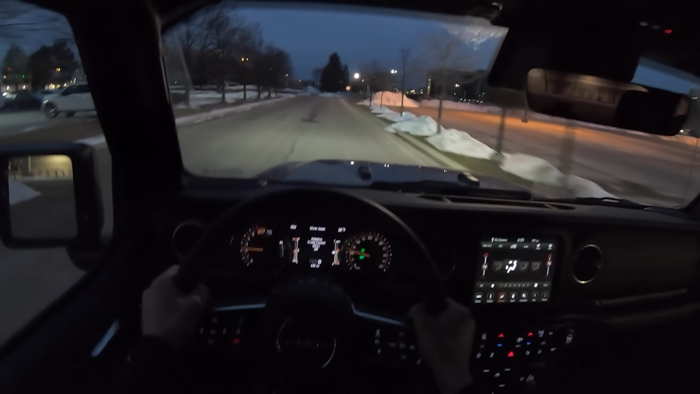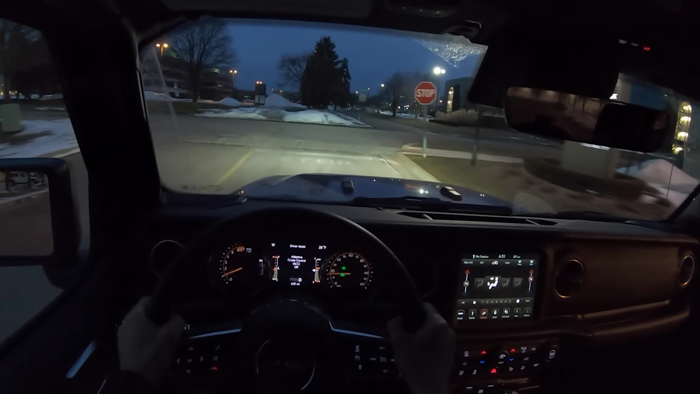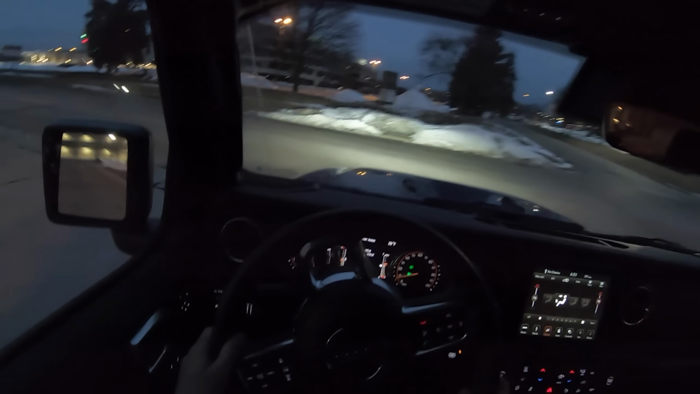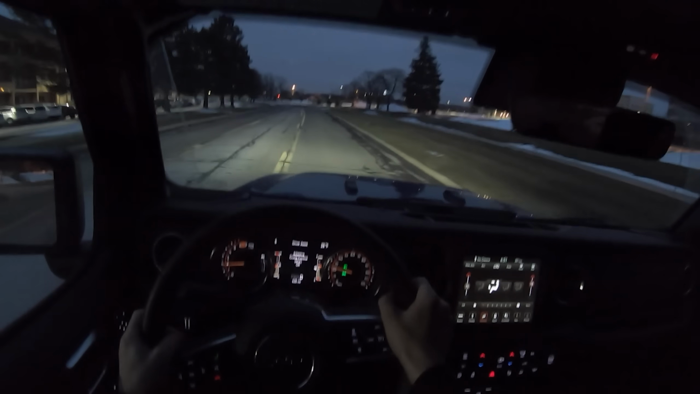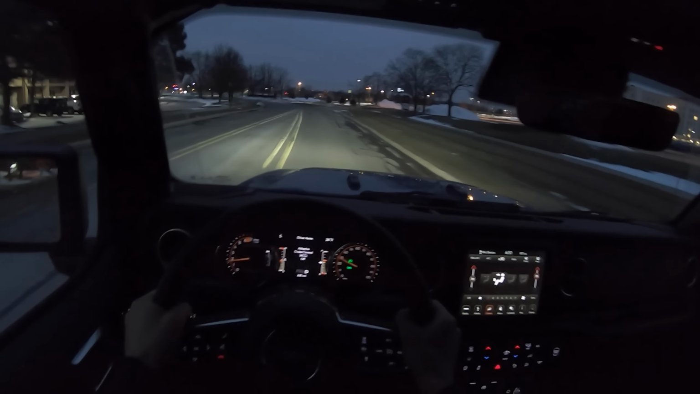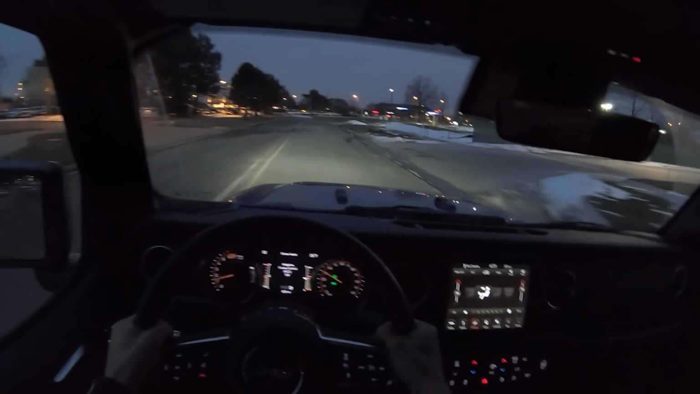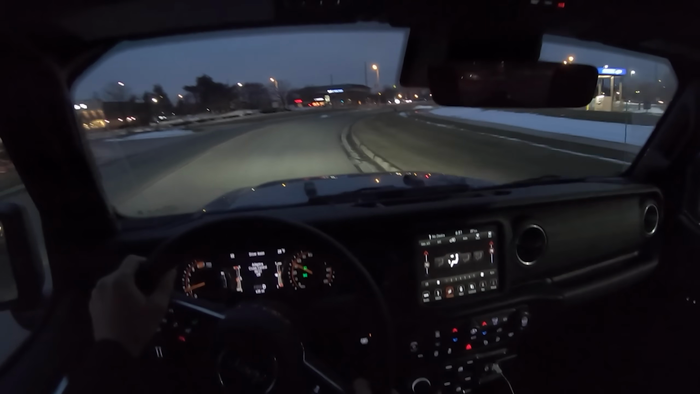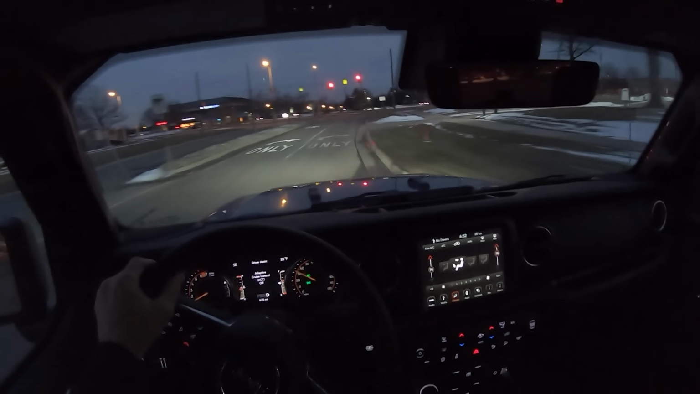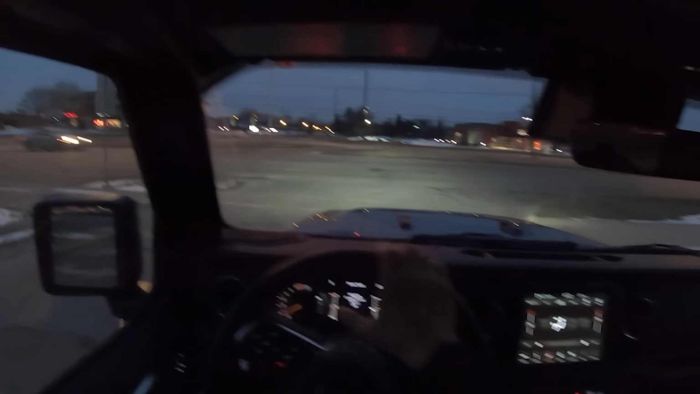Ultimately, as far as spec goes, this isn't how I would spec my Wrangler. I think getting one of these really fitted up with luxury and leather and all these features is honestly kind of a waste, at least with the soft top, because you lose so much comfort with the wind noise. I've seen a lot of people on the road speccing this with hard tops, and that's probably what I would do if I were to get the four-door Sahara. It's easier to hear conversations on the highway. It's just a lot more comfortable and a lot quieter.